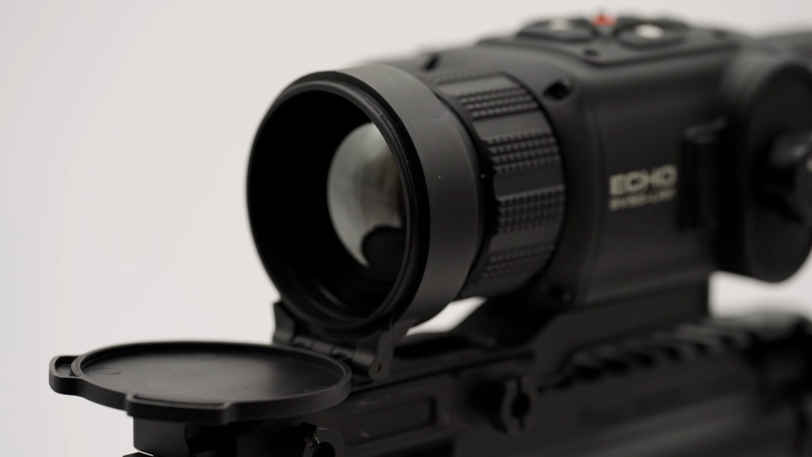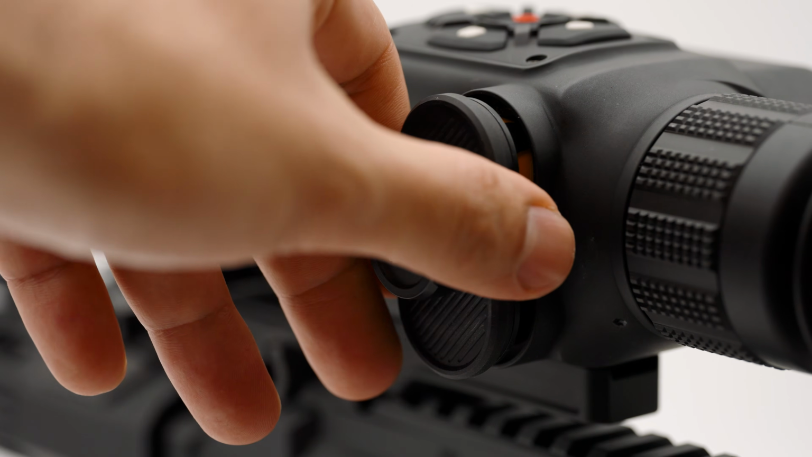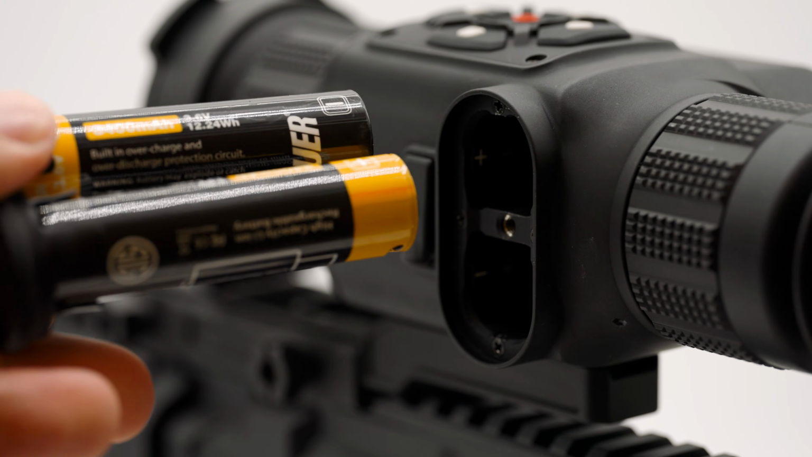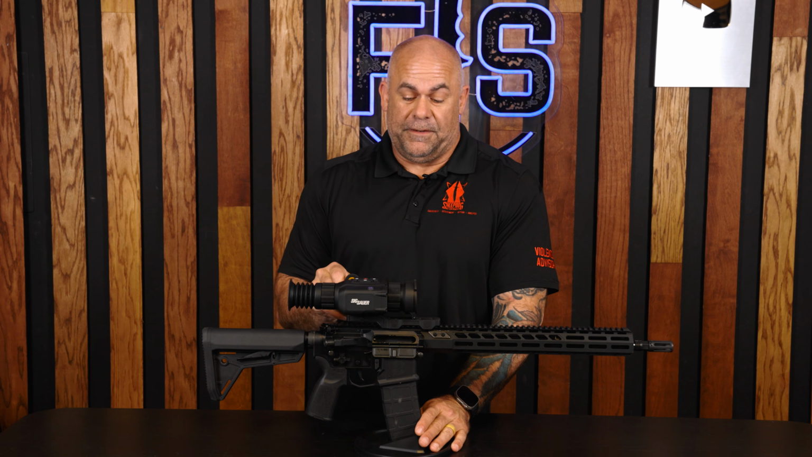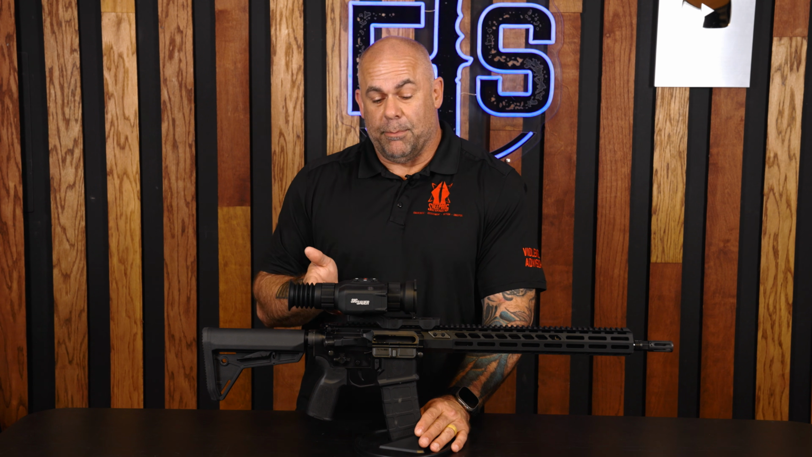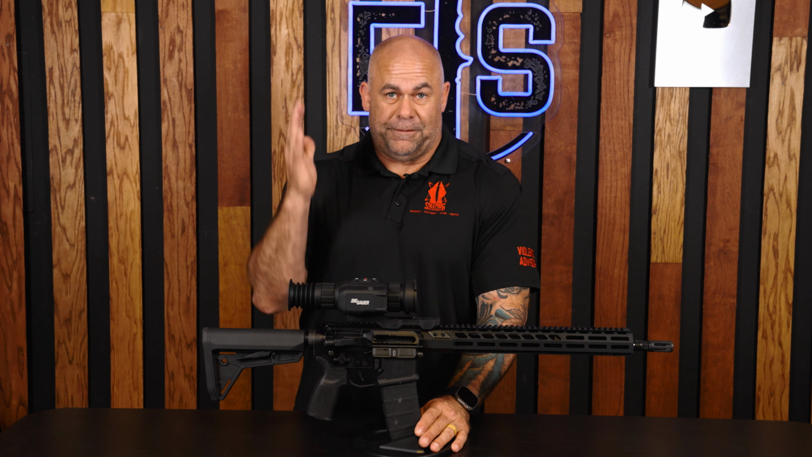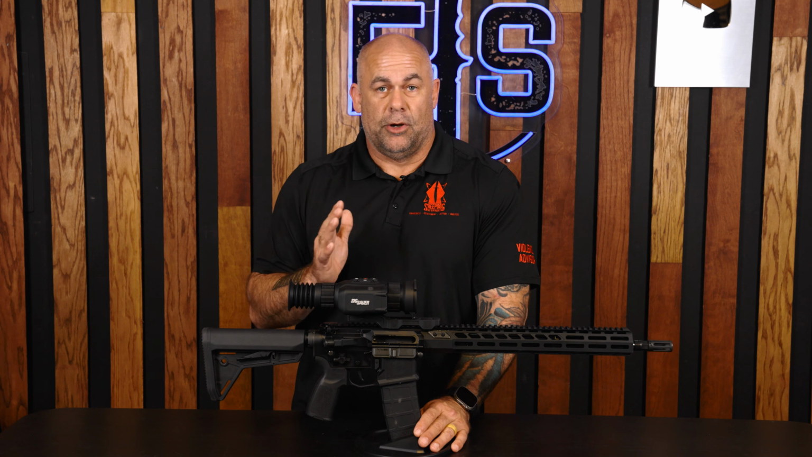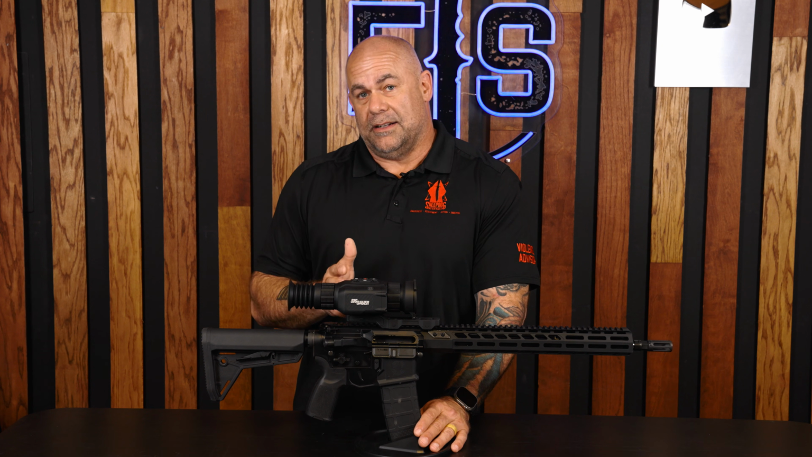It runs on 18650 batteries. The ones that come with it are rechargeable. It's a battery pack, actually a USB-C rechargeable pack, so completely rechargeable. But if you want to take it in the field and you were worried about the rechargeable aspect of it, you could get disposable 18650s and bring those along. So it's a fantastic field application thermal sight that's got some special features that are gonna blow your mind. This thing is top of the line without a doubt. It's SIG's top of the line, but without a doubt, it is a direct comparison to some of the best thermal models on the market today. This thing really, really brings the heat.